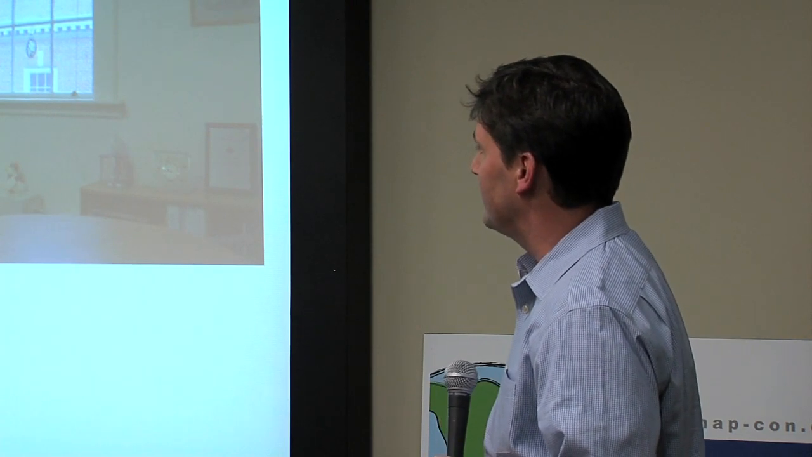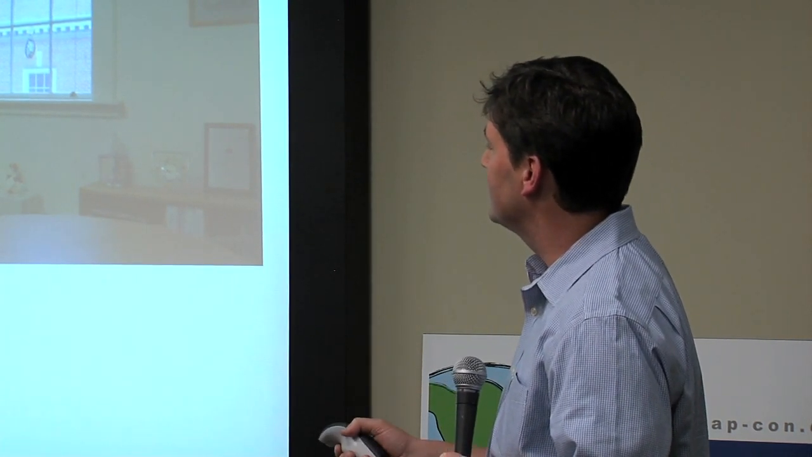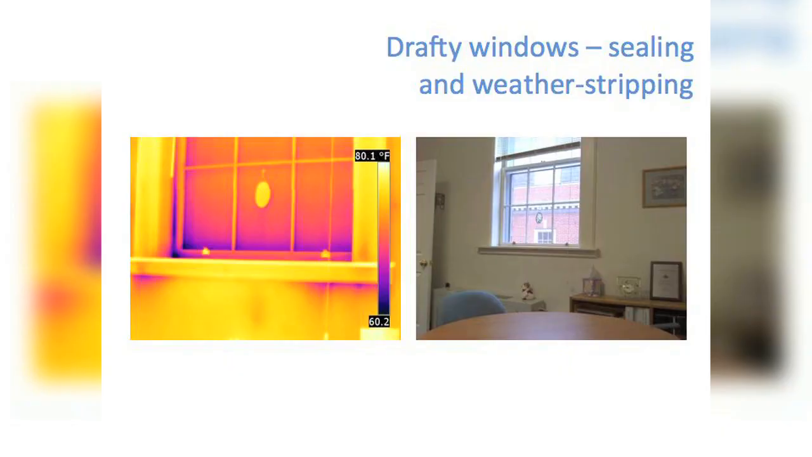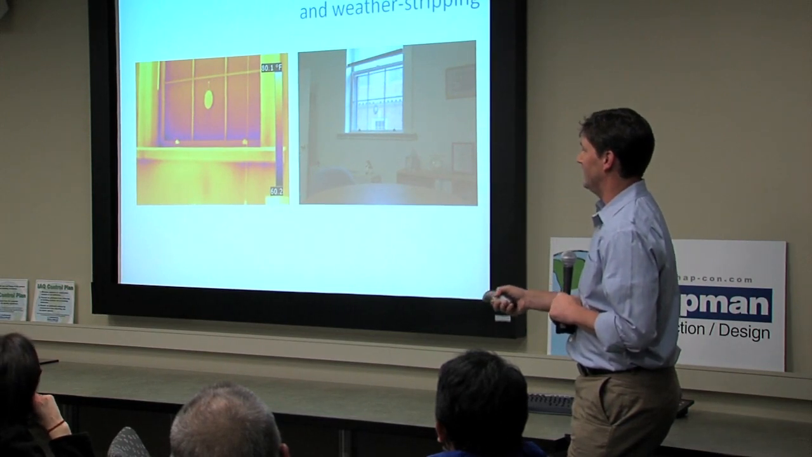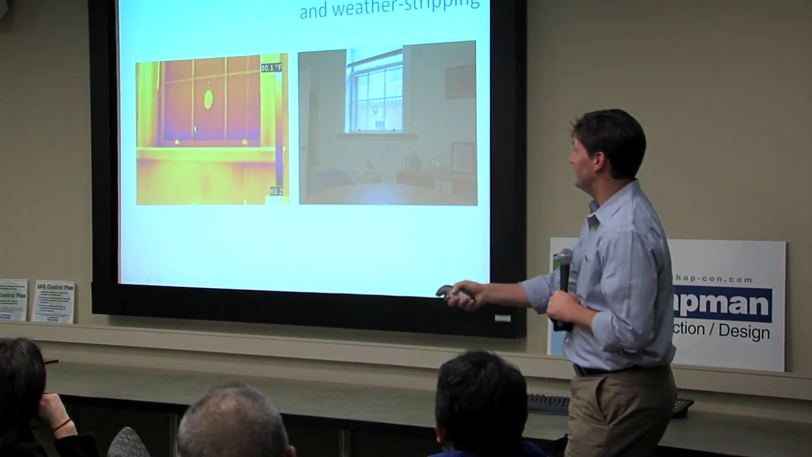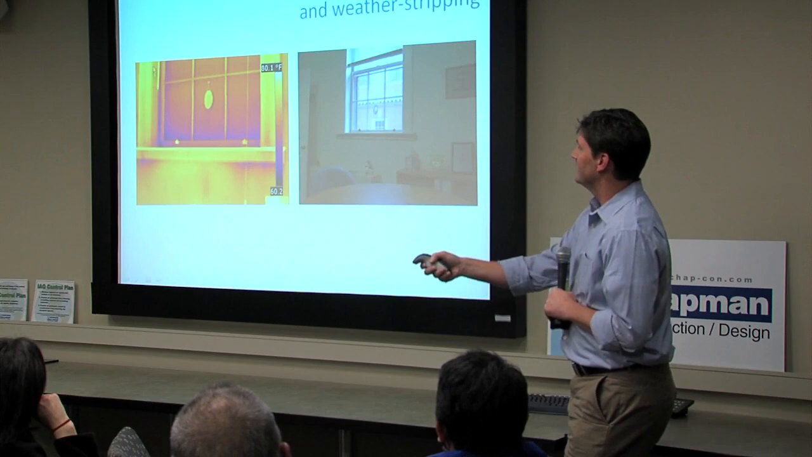Some other examples of weather stripping. These old double hung windows had tongue and groove type of weather stripping, which over the years had been bent and dented and were no longer operating correctly, no longer sliding into the groove. The infrared image enabled us to quickly determine where some of those compromised areas were, where the drafts were coming in.